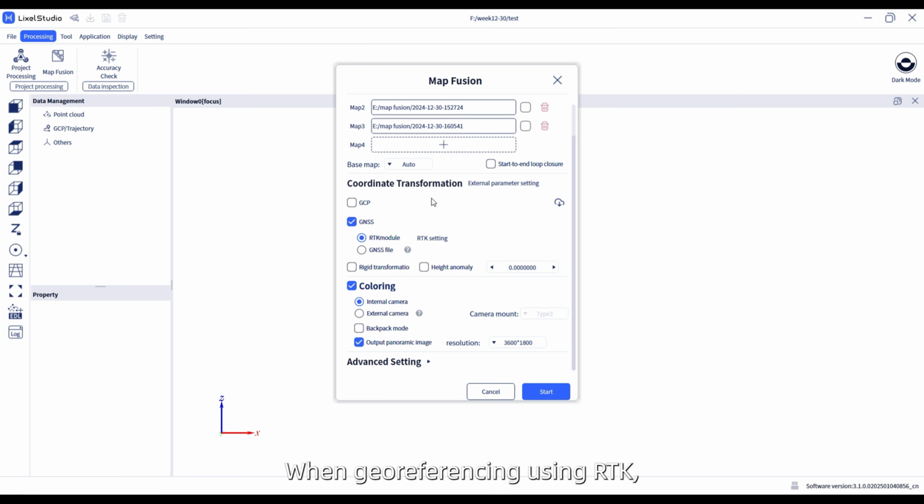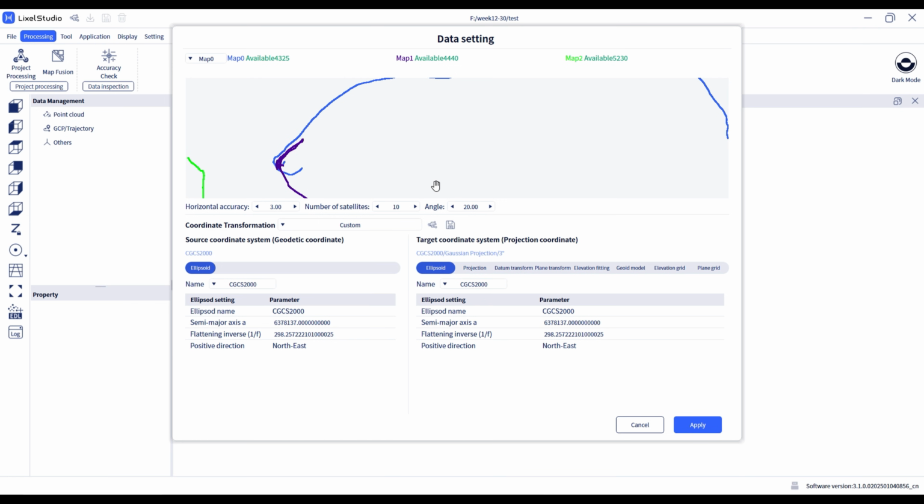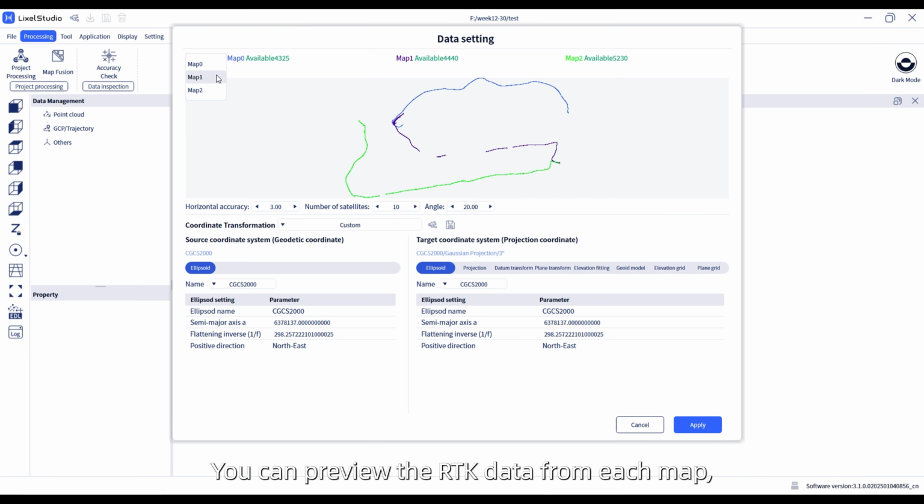When georeferencing using RTK, you need to check the RTK data and set the parameters. The setting interface will display the trajectory status of each map. You can preview the RTK data from each map, set the corresponding parameters, and ensure each segment of map data is valid.